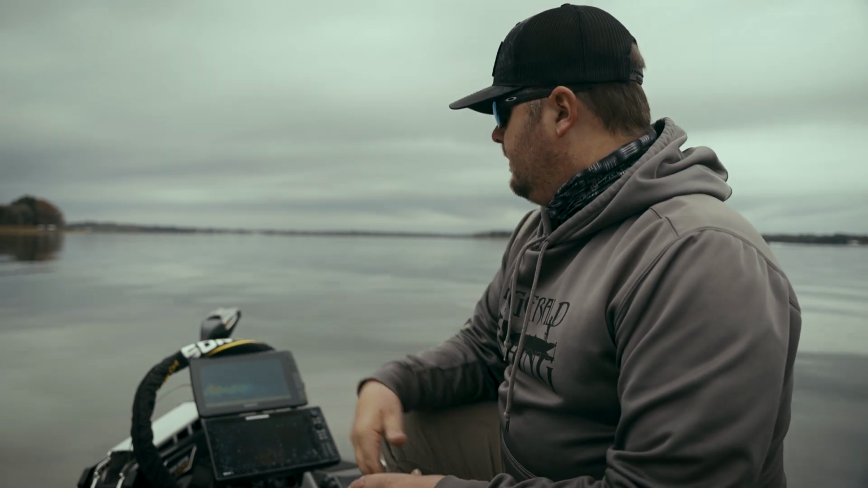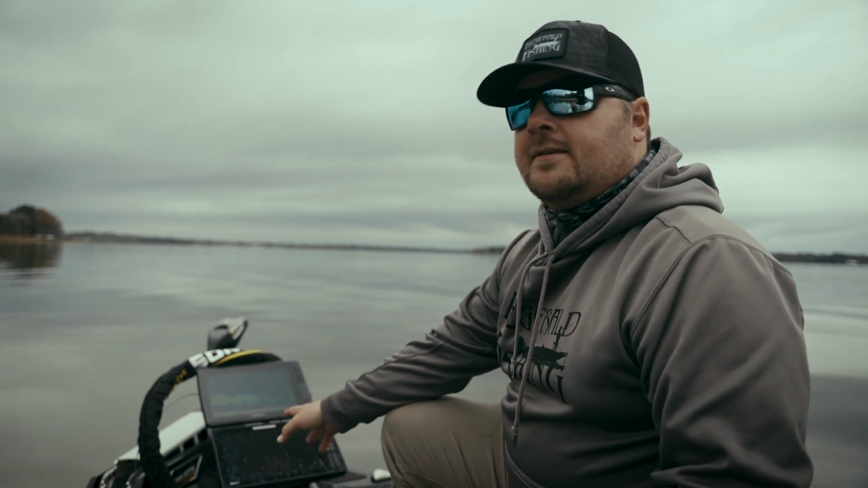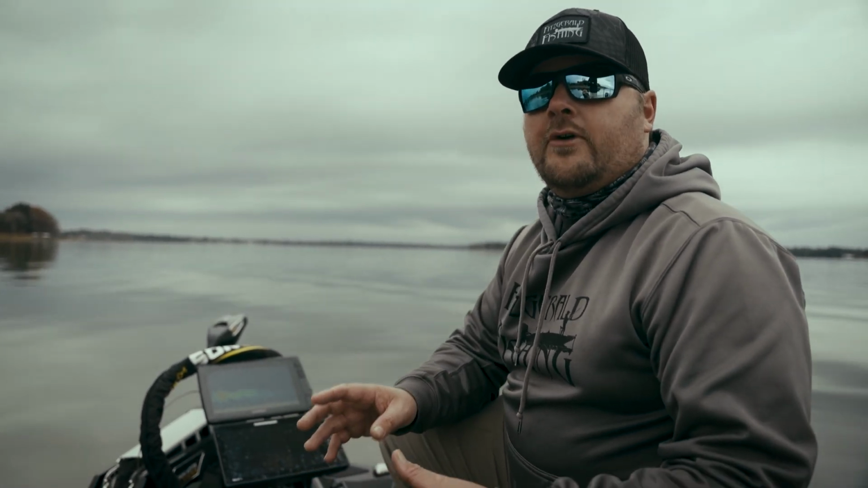Whenever I first rig my boat each season, on my Garmin, I'll mess with my gain. Typically for me here in Florida, 62% is about ideal, and that shows me grass, fish, and my bait the best. And then on my 360, you really have to play with the sensitivity and contrast. You're really going back and forth on those two so that you can see the structure that you're targeting more clearly.